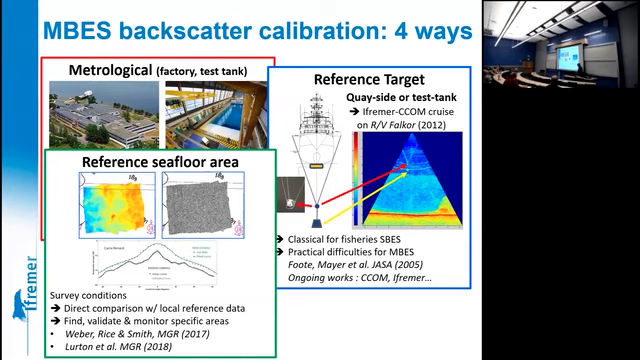The difficulty here is to get and to identify and to qualify these reference areas. That's difficult, possible still. And here, Tom and colleagues have worked on a reference area close to here. And I will present you in the following what we have done on our side.